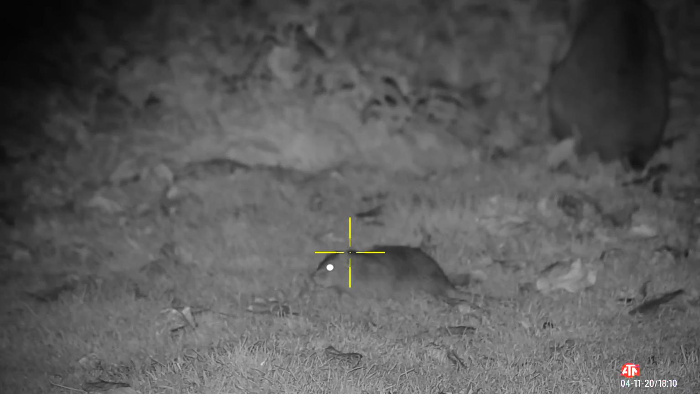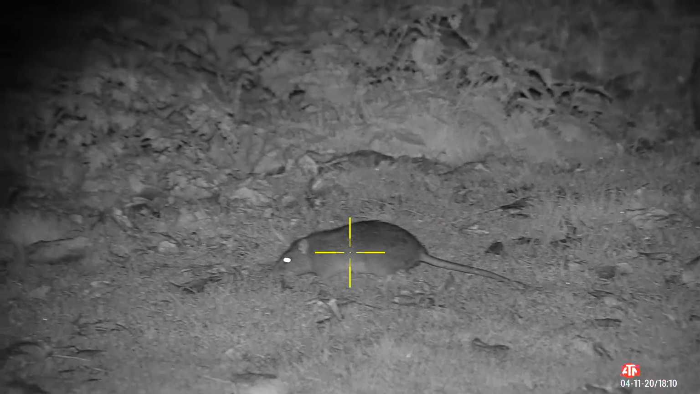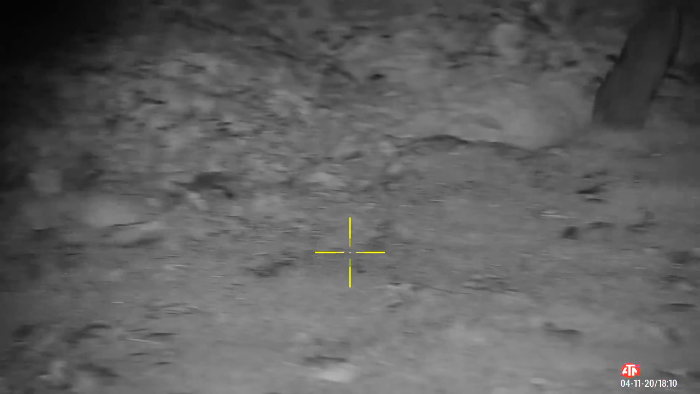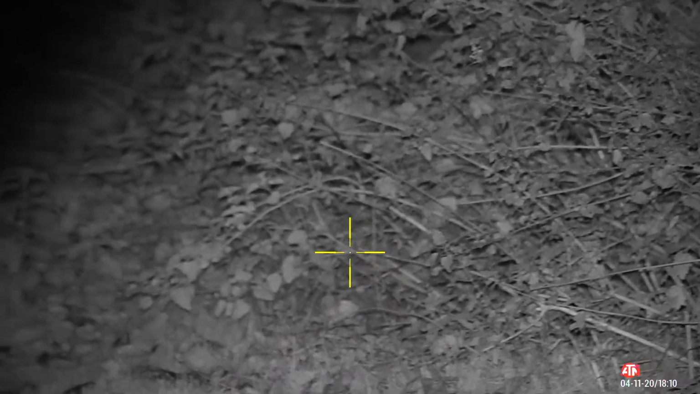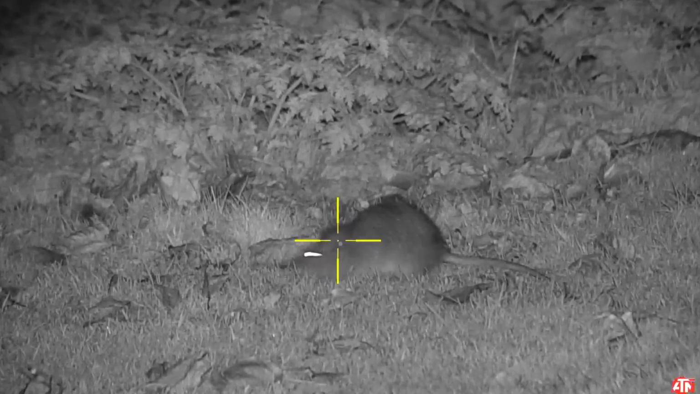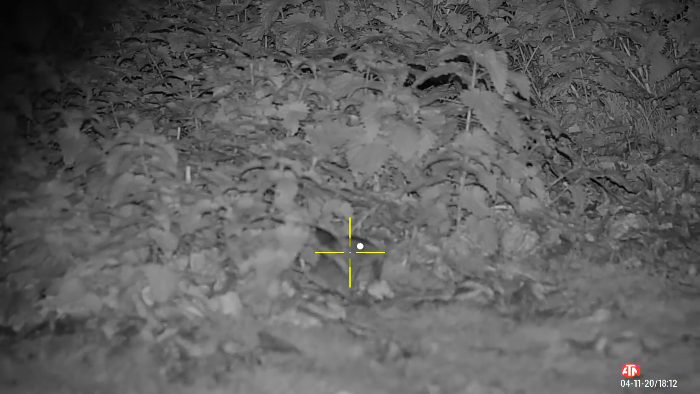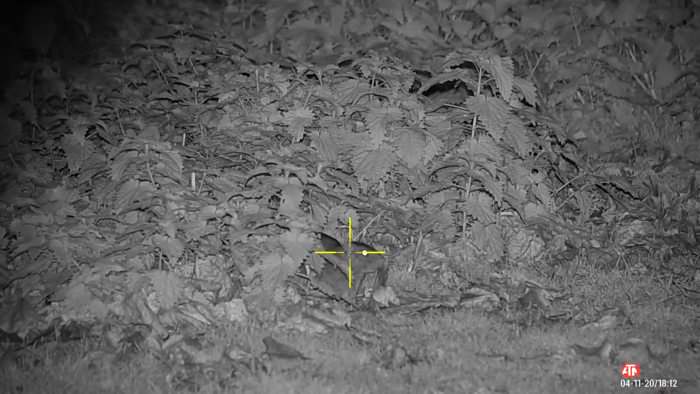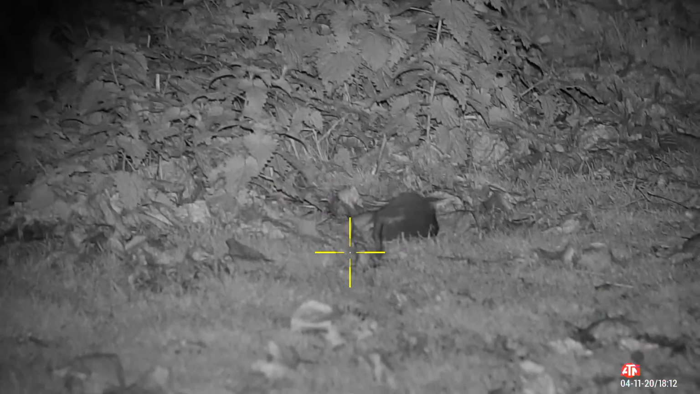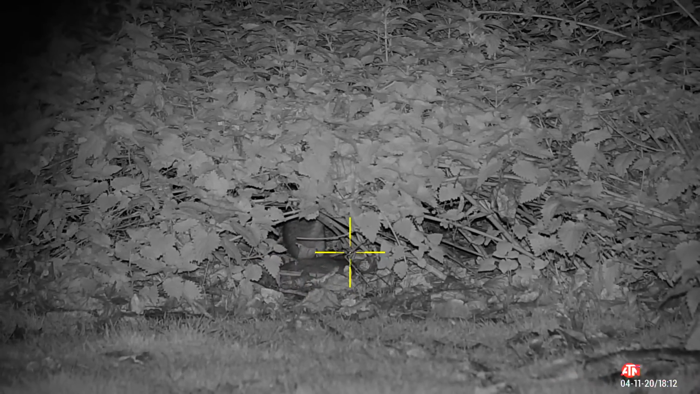Now, you would think these rats would be a little easier, but actually adding a slight bit of complexity is the closeness of this rat, which means my pellet will actually still be travelling up to its zero point, so I need to put a little bit of hold over on that one. And as you can see here from this still image, it wasn't a miss, it actually penetrated the rat, but it clearly didn't knock it out straight away, unlike this one. That one went and died in the bush because I tracked it with the thermal. That one, though, was a little bit more definitive, much like this one. Straight between the eyes.